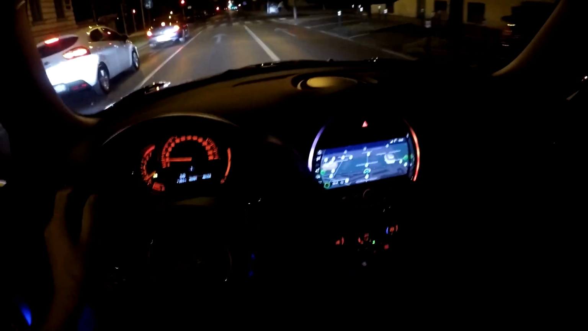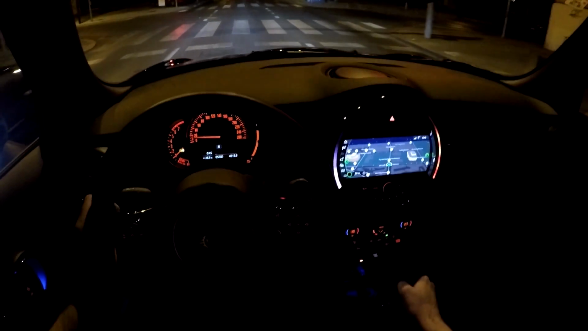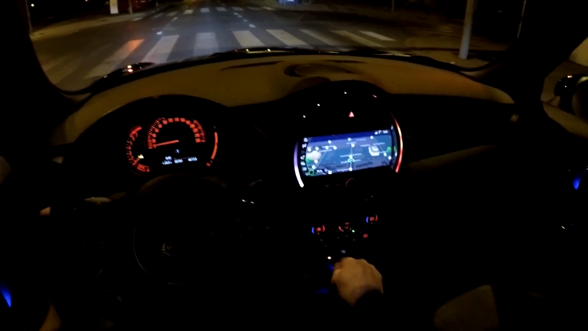Then if for example I want to increase this, you will see this is also lighting. As I increase it, then you will notice during the drive when I am on high revs, this is also like a rev counter, so that is pretty cool. One of the coolest things during the night in the Mini Cooper.